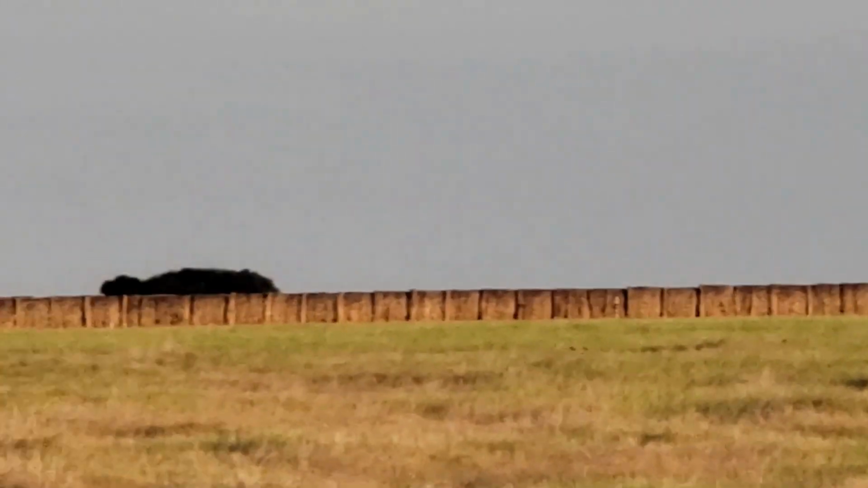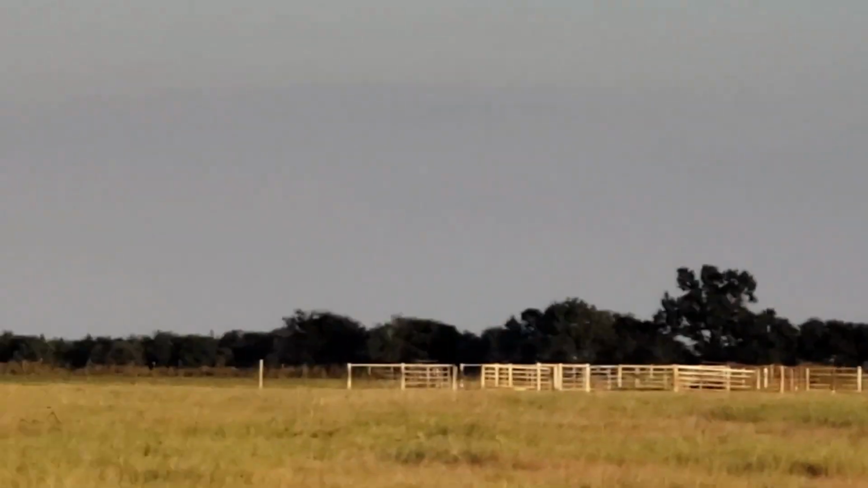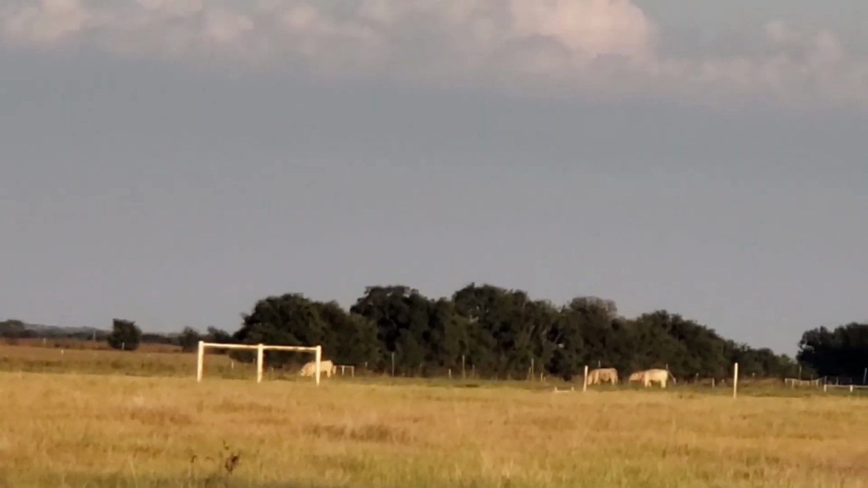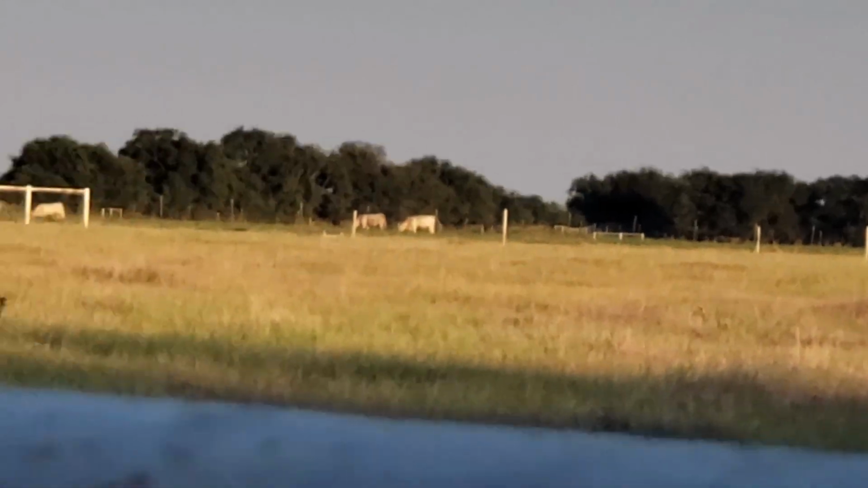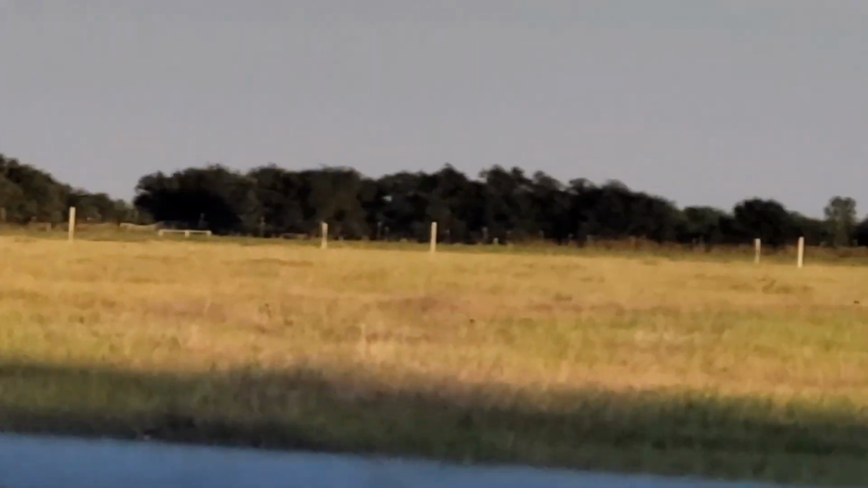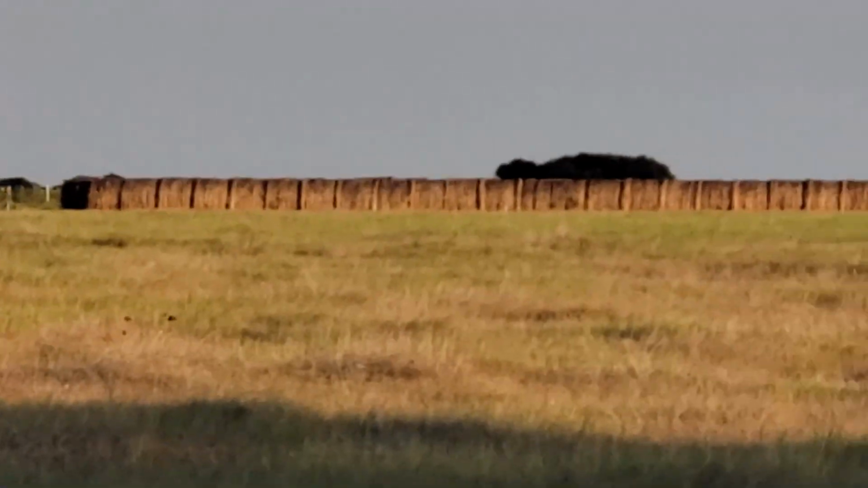If you look more to the left, way out there, there we go. The cows are kind of perpendicular with those. Those cows are kind of running along with the hay, which is 370 yards away.